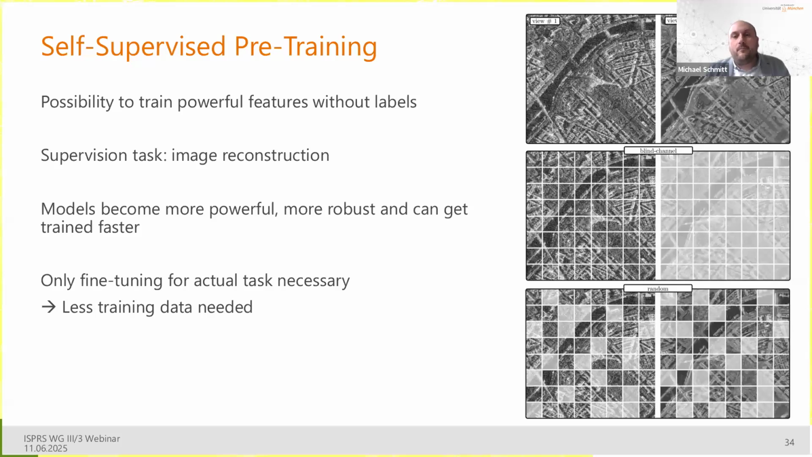And you can really make the model very powerful in terms of understanding how a certain SAR image looks, given the acquisition mode, the incidence angle, and the azimuth angle. This is more or less the magic here. And the effect is that models become more powerful, more robust, and can get trained much faster. And then for your downstream task, in our case, height estimation and building footprint estimation, you need only fine-tuning, for which you need much less training data. So you can save lots of money here and lots of effort.